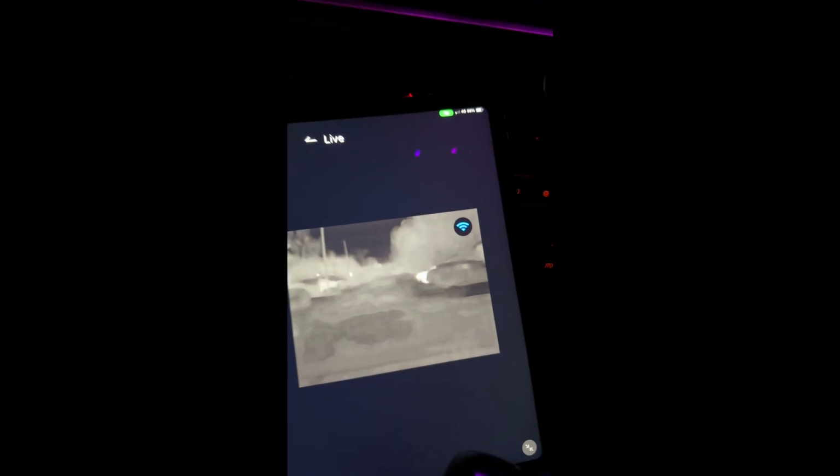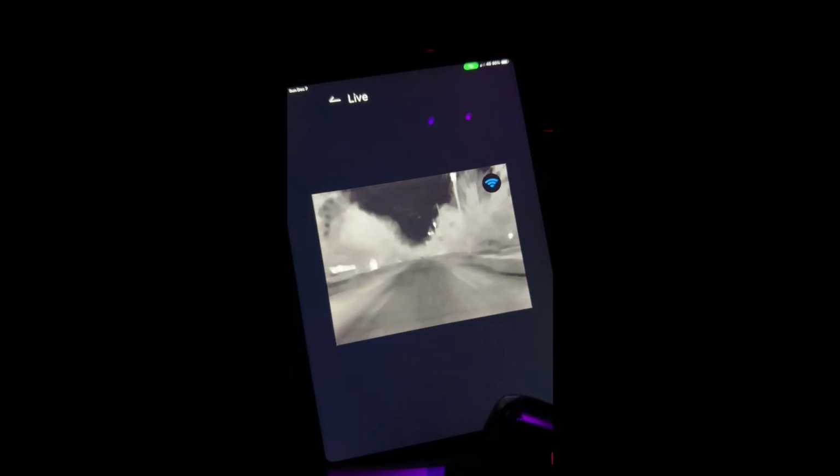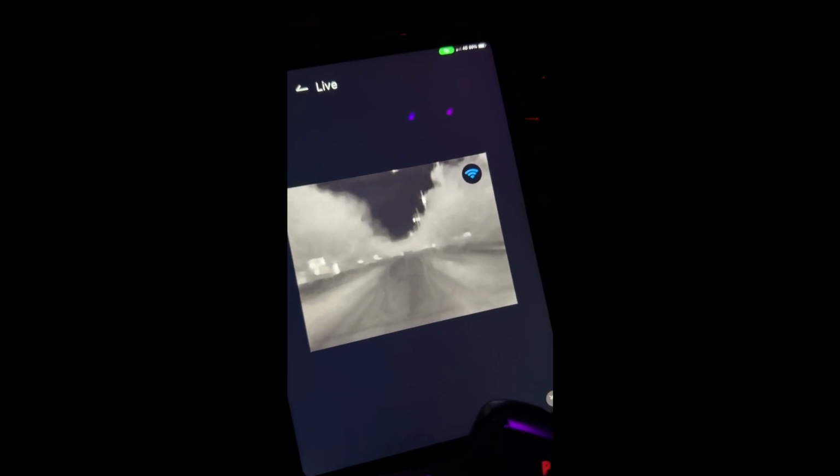All right, so here we are. See the thermal camera, and it's right now just linked up to my iPad via the wireless hotspot. The iPad's probably going to go flying because I don't have it hooked up to anything. It's just kind of resting there right now, but not even looking at it. Just wanted you guys to see